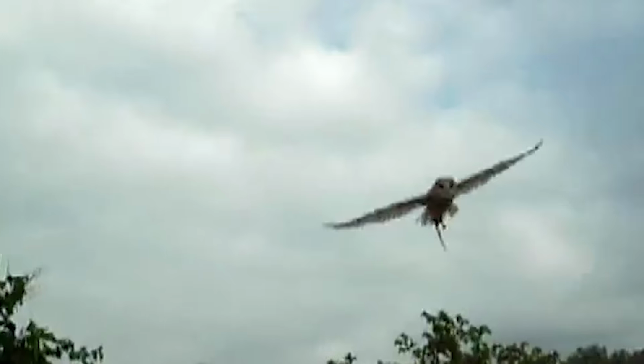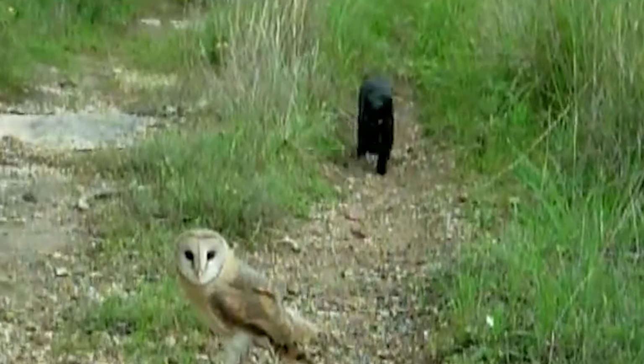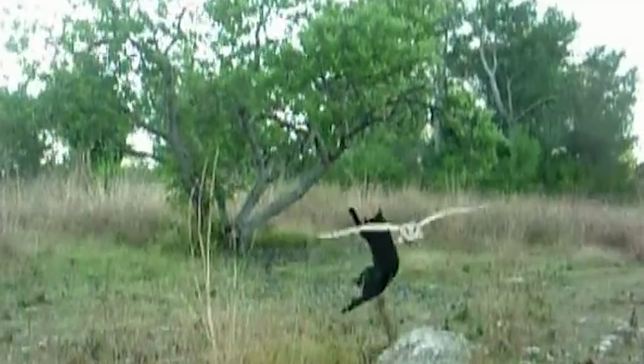Together, they create an adorable scene, with Gebra playfully swooping and diving around Fum, who bats at the owl's feathers with her paw. Their unique friendship is a heartwarming sight to behold, and their playful interactions are irresistibly cute.